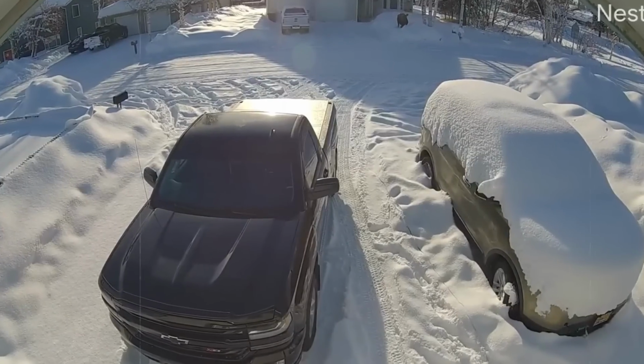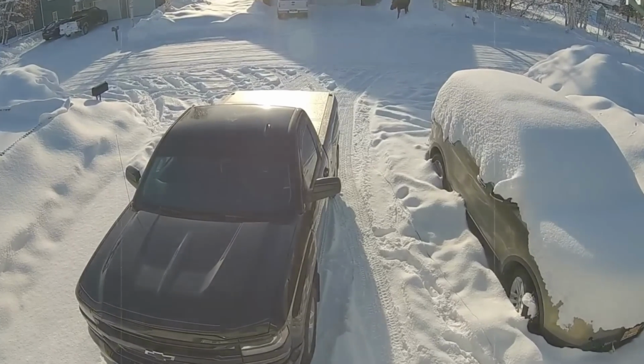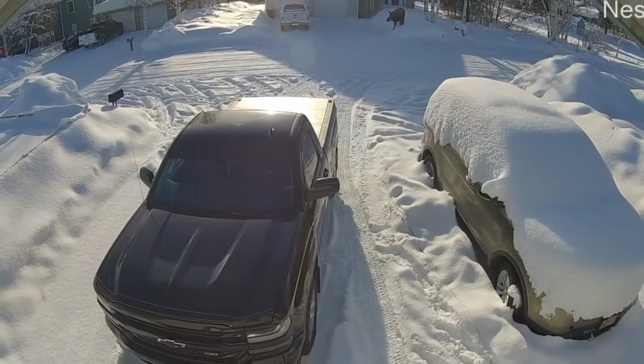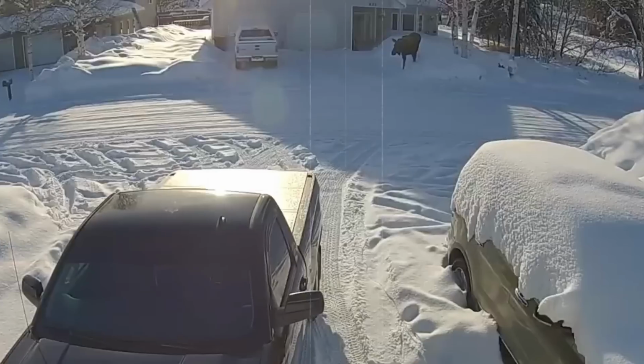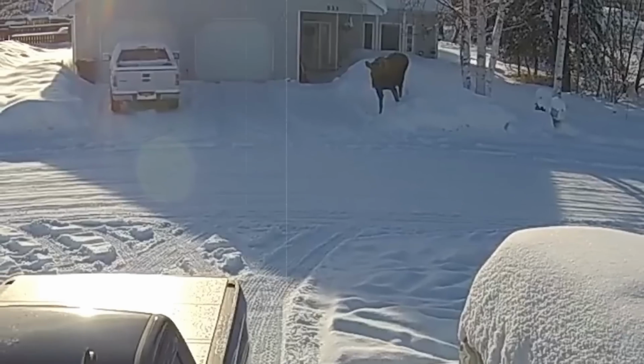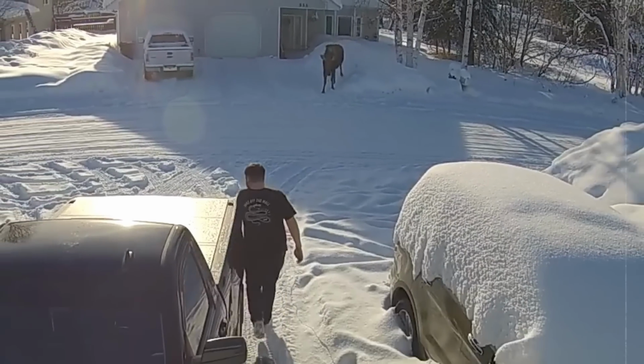This video hails from Canada and was captured by a home security camera. In the video, we get a view of a driveway with 2 cars parked. However, in the distance, a massive creature comes into view. This creature appears to be a moose.